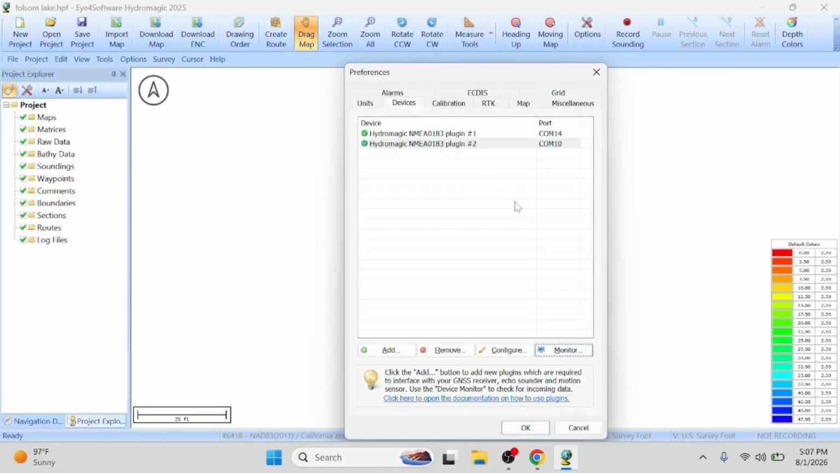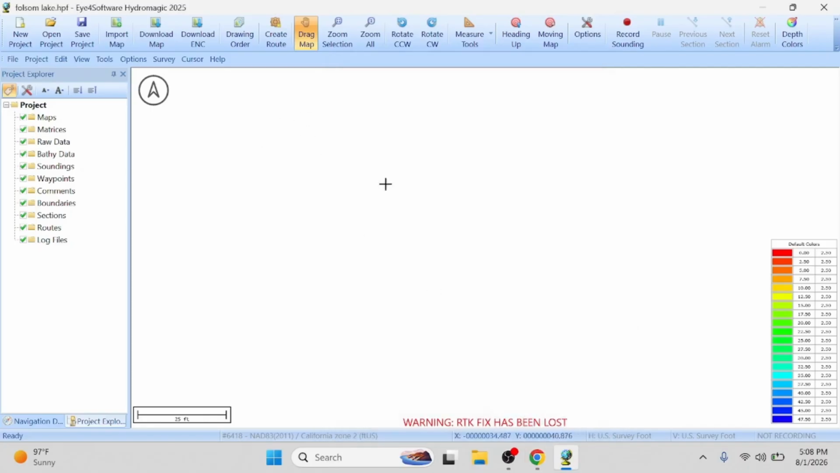So we have our hardware. Two green check marks. It is good. So basically from here, I hit OK. From here, we're ready for a couple other screens. Right here, I have the project manager, which, as you go, you'll have raw data.